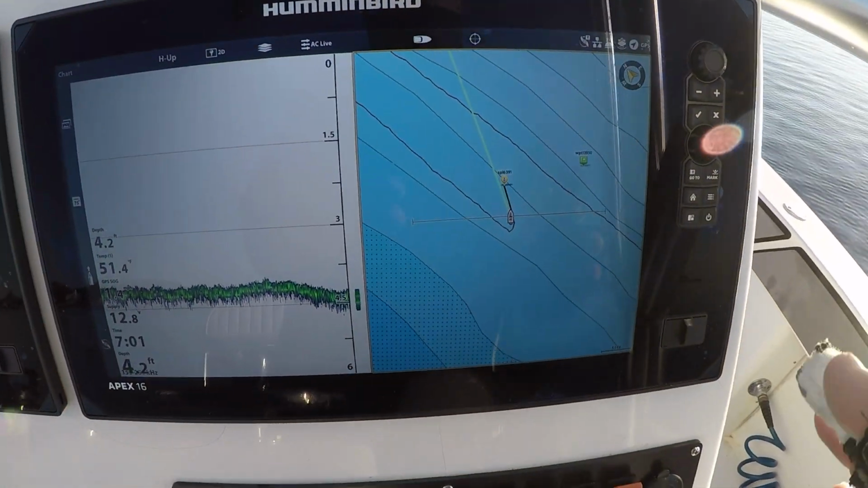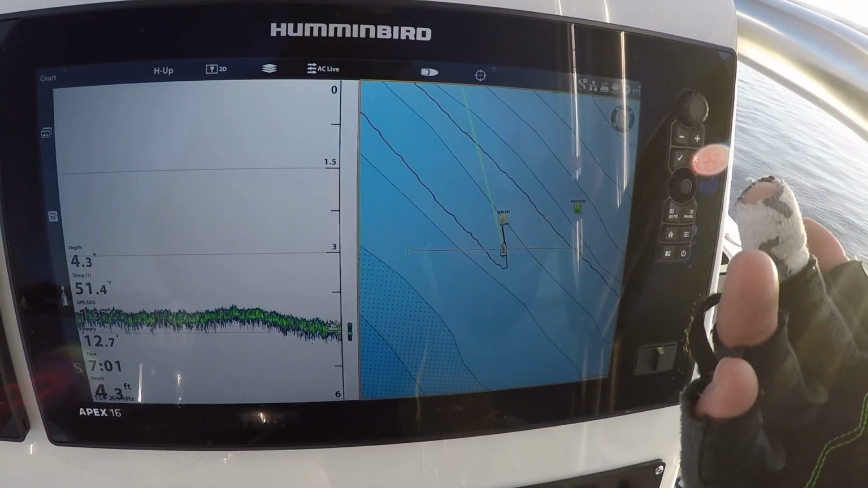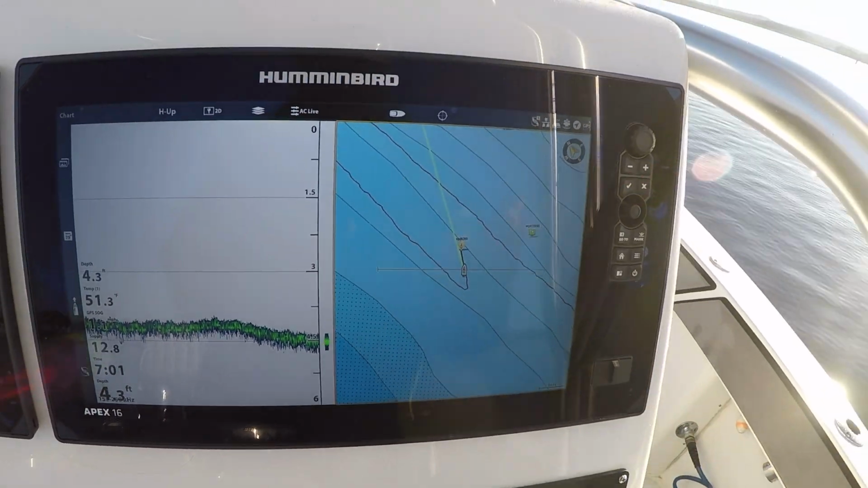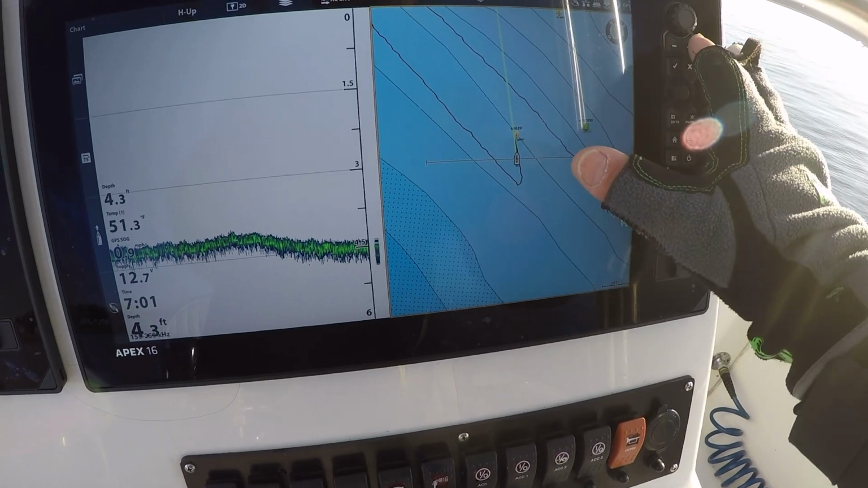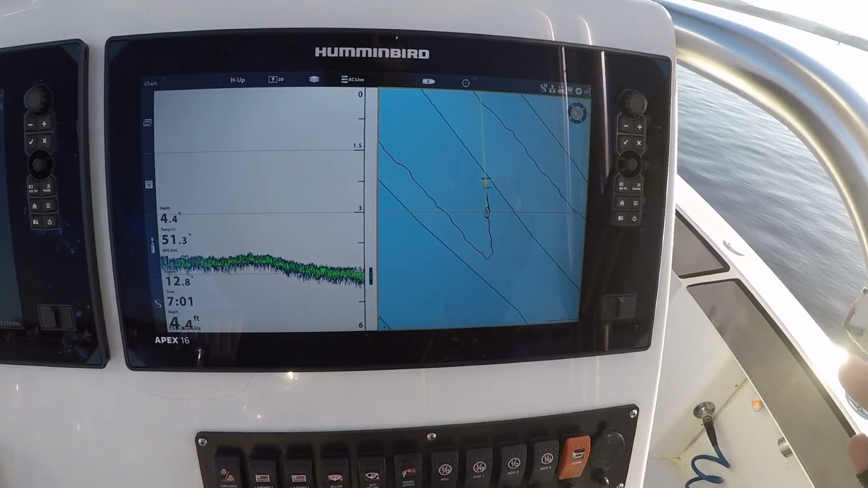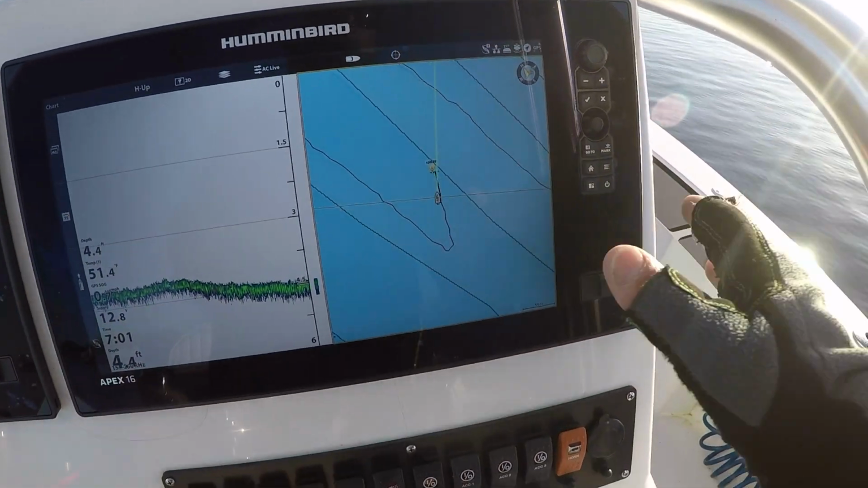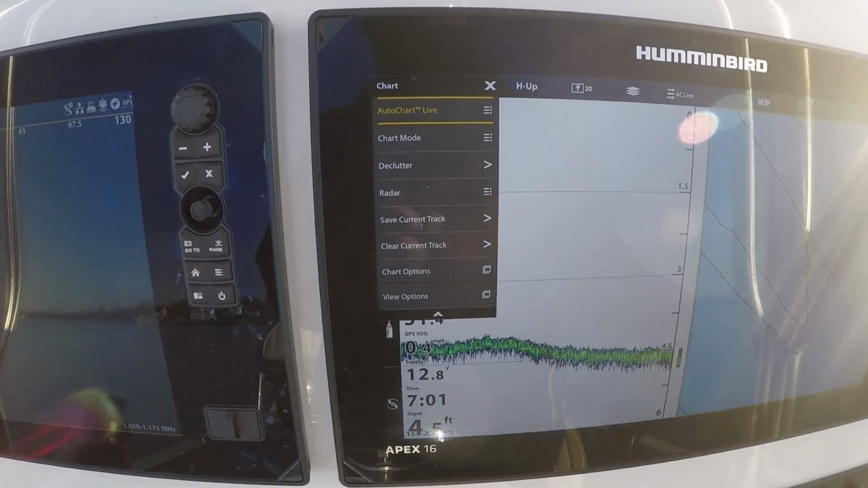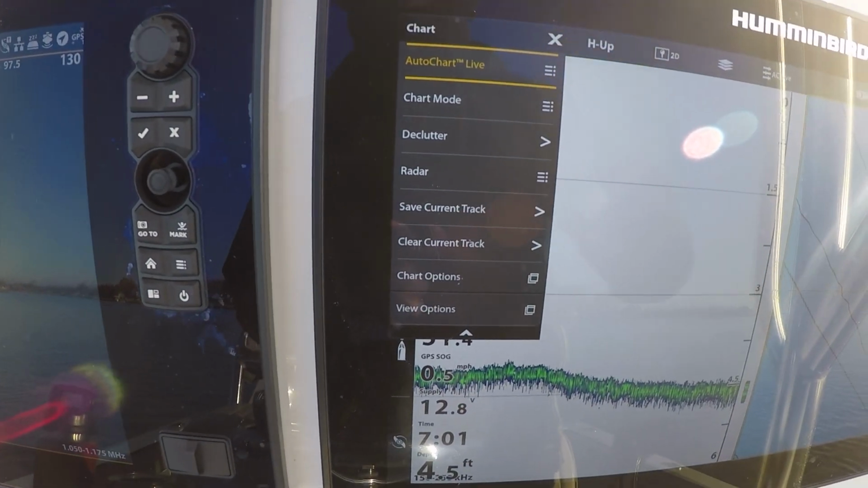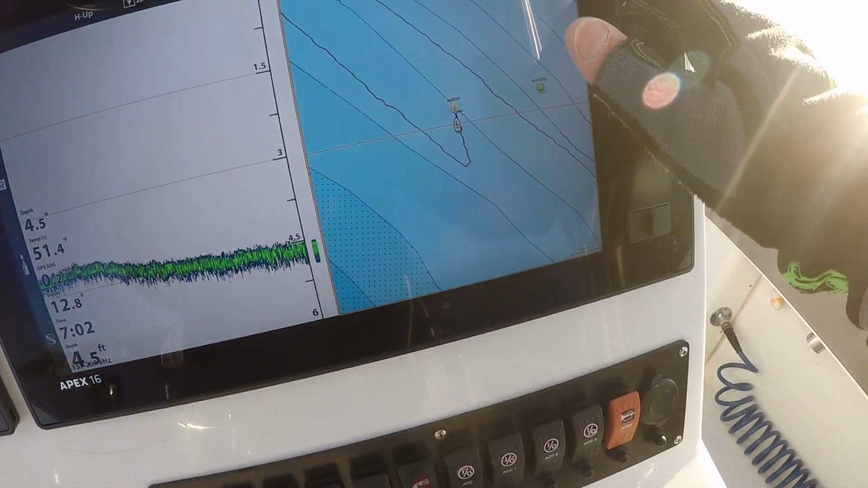Over here, my chart screen. Obviously, we use this all the time. It takes several different types of chips, so it'll work with the Humminbird Postmaster and the Navionics chip. The charting is great. Again, that shortcut menu is really helpful, so I can change any options if I want to. I'll show you another cool feature I just found out.